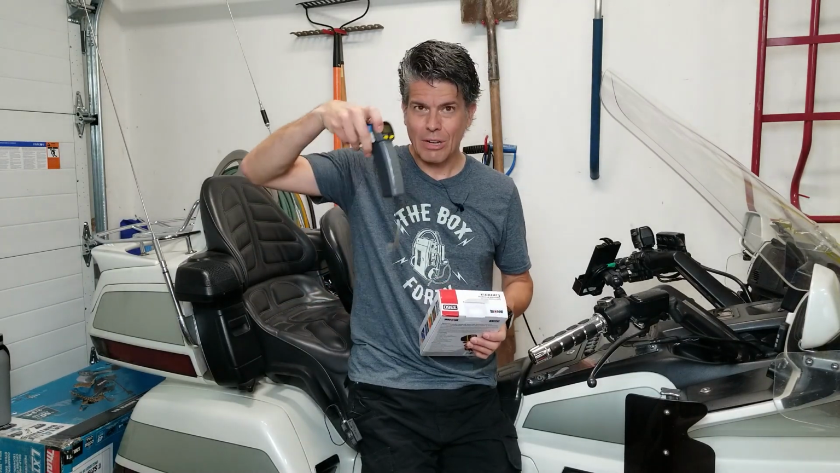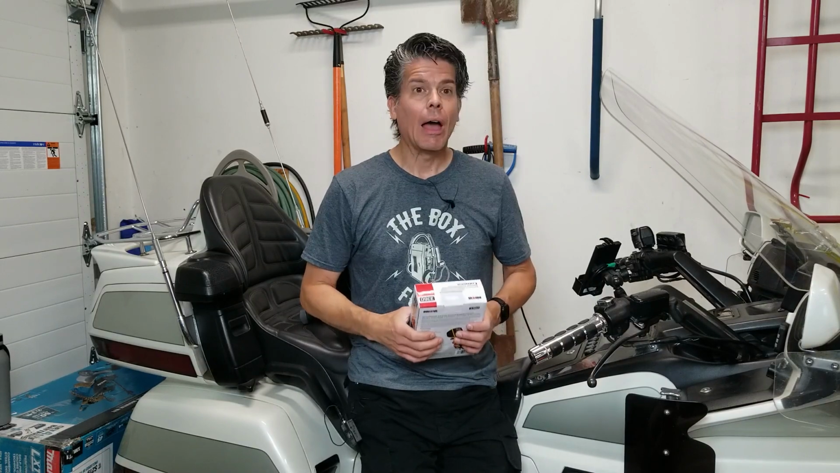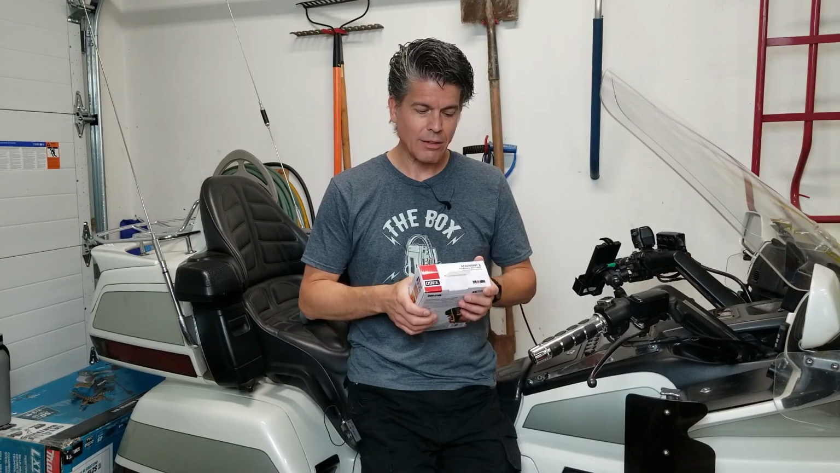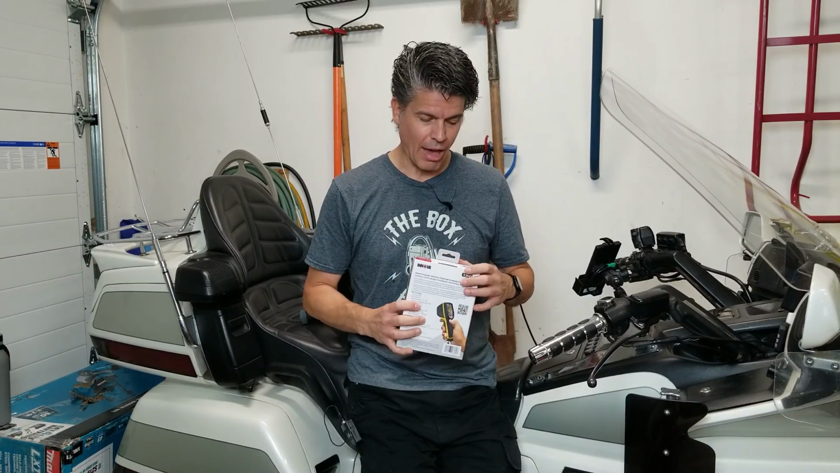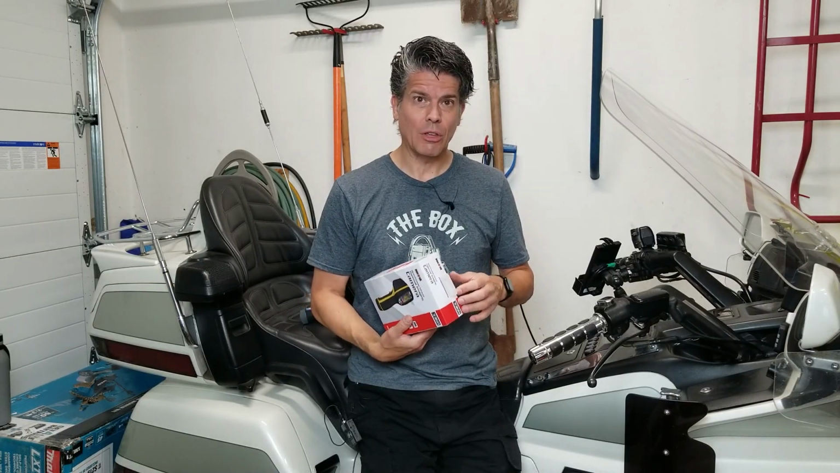A little handheld gun like this with a screen on the back is $1,000. Okay, well, maybe not. However, technology prices are coming down. You can get a FLIR camera like this one for less than a third of that. The resolution is obviously not going to be the same as the FLIR camera that you get that's $1,000.